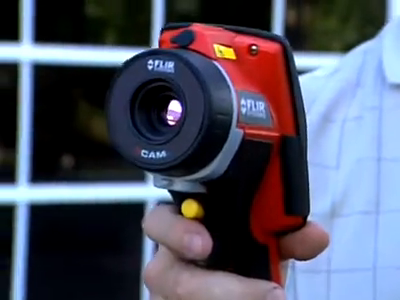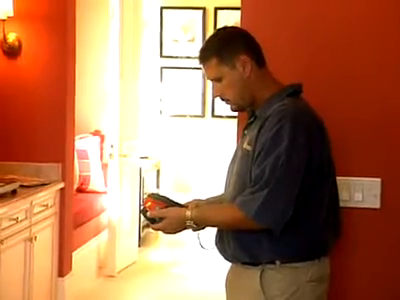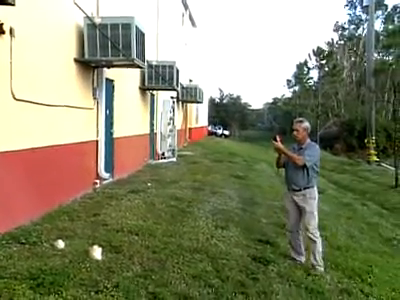We use the camera every day on every job. In 5 to 10 years, I almost see this camera being mandatory in every inspector's bag. It's just a phenomenal tool. I would absolutely recommend it, because there's so many things that can't be seen, and the camera can find those things. Electrical issues inside the panel, moisture penetration issues. Inadequate insulation. All your plumbing systems, HVAC, ceilings, roofs, behind walls, endless. The camera tells the story.